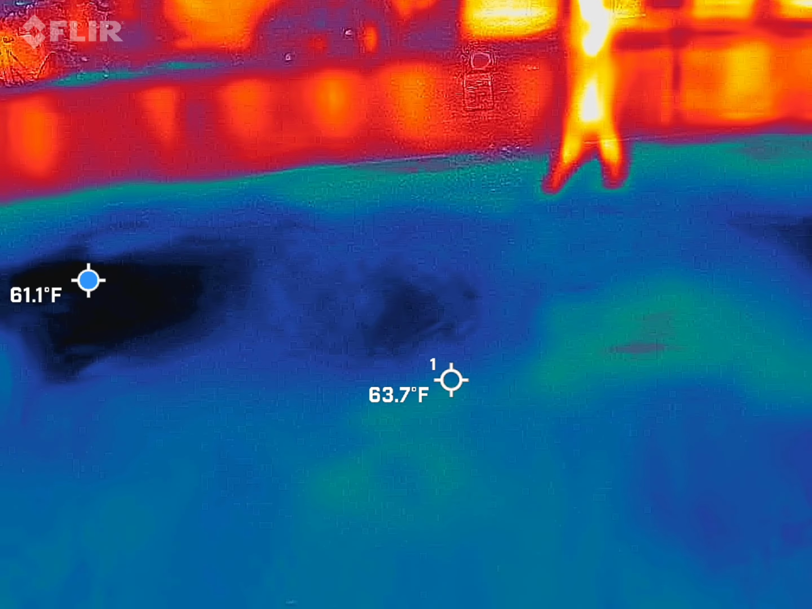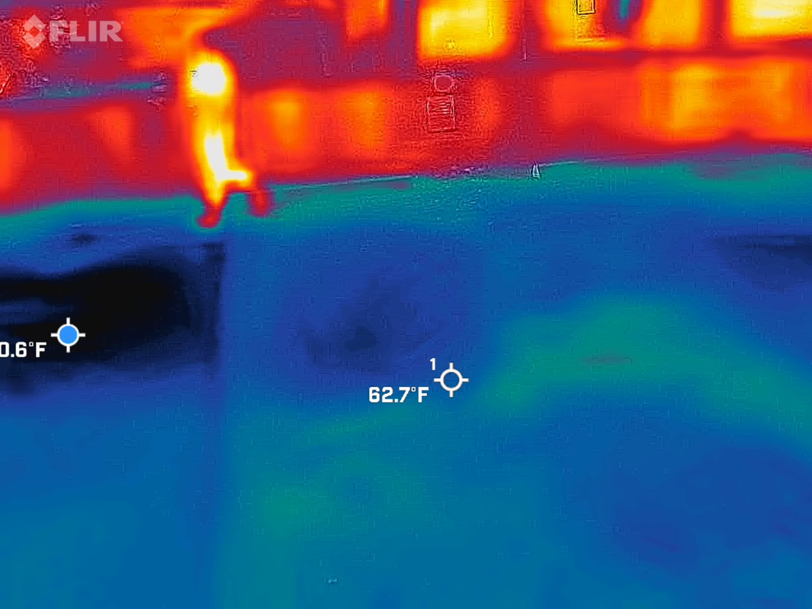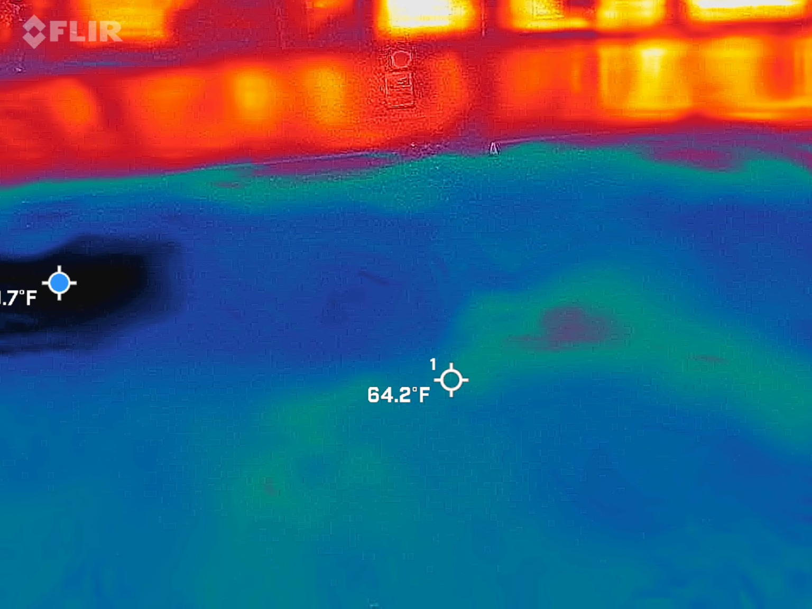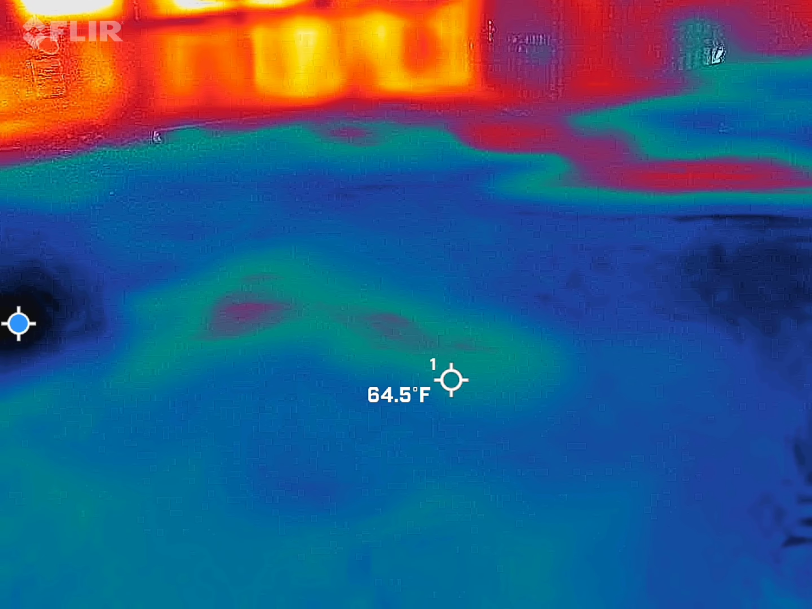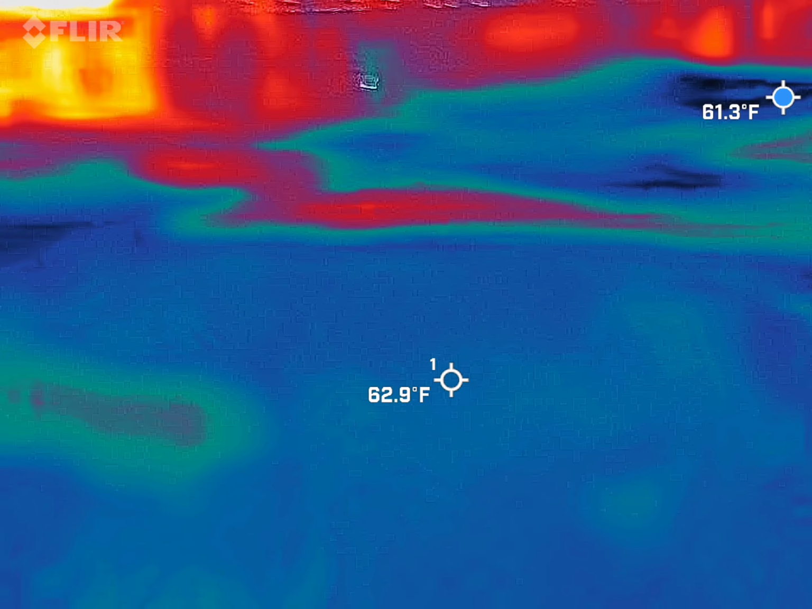Okay. So that way, if you wanted to measure something specifically, like you see another dark spot show up, you can just move the camera to where this dot goes over the spot you want to measure. If you wanted 15 degrees colder, it'd be 51 degrees and colder, because it's about 66 ambient. So again, you can just use a marker of 50 degrees and colder.